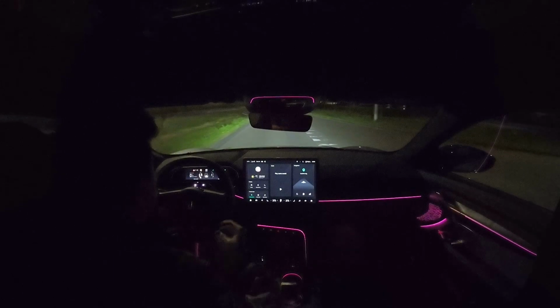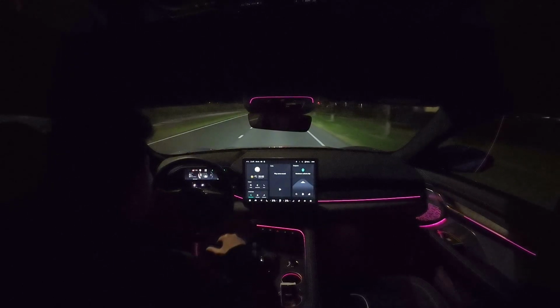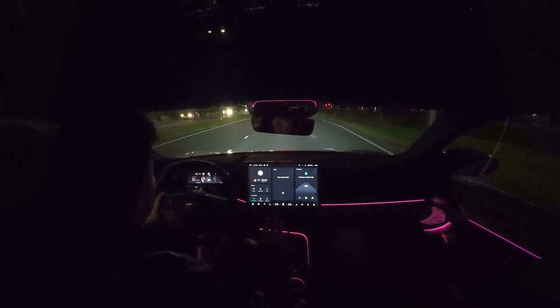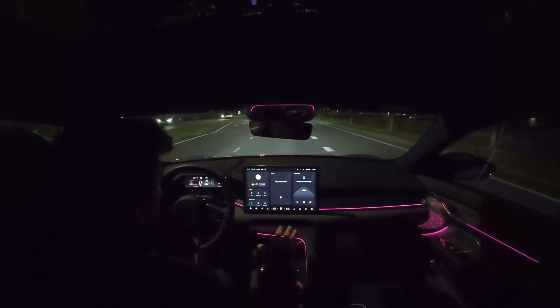So it's a really nice roof actually. It's a closed roof, so it cannot be opened. But I must say, if I drive this car in the night, everything feels okay. You can find everything easily.